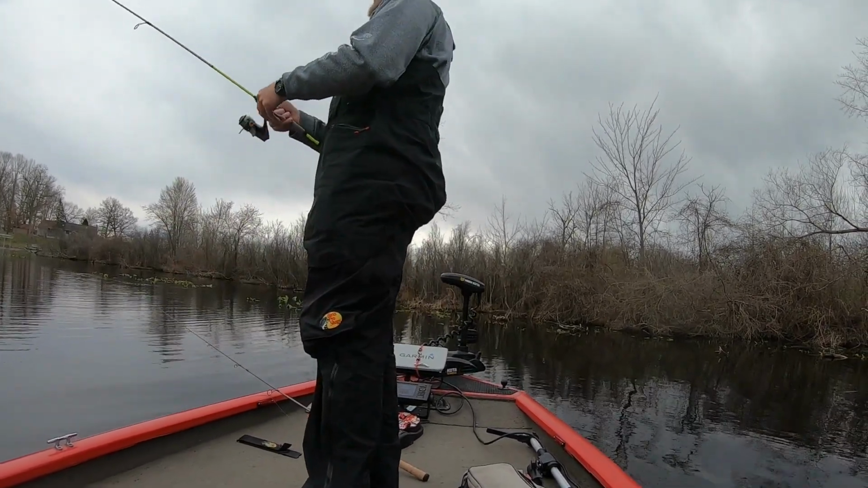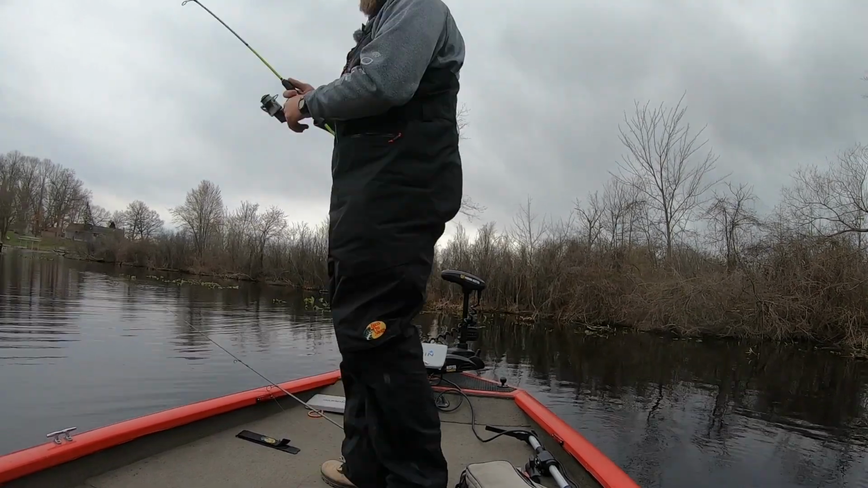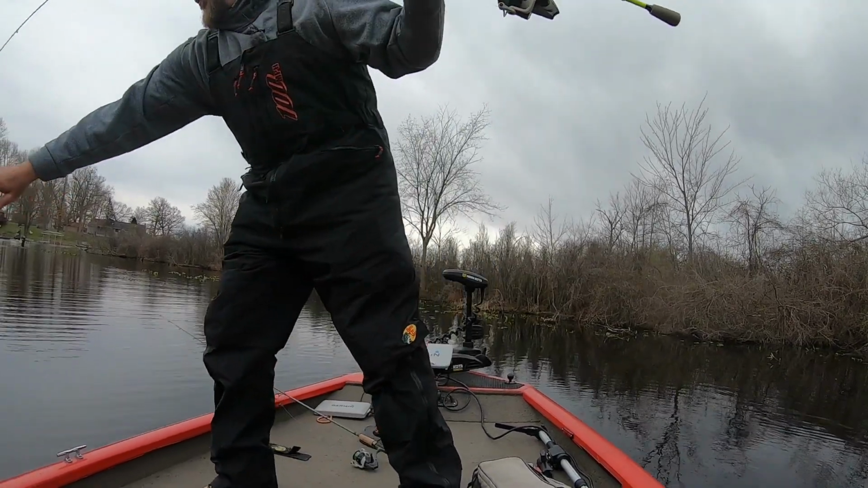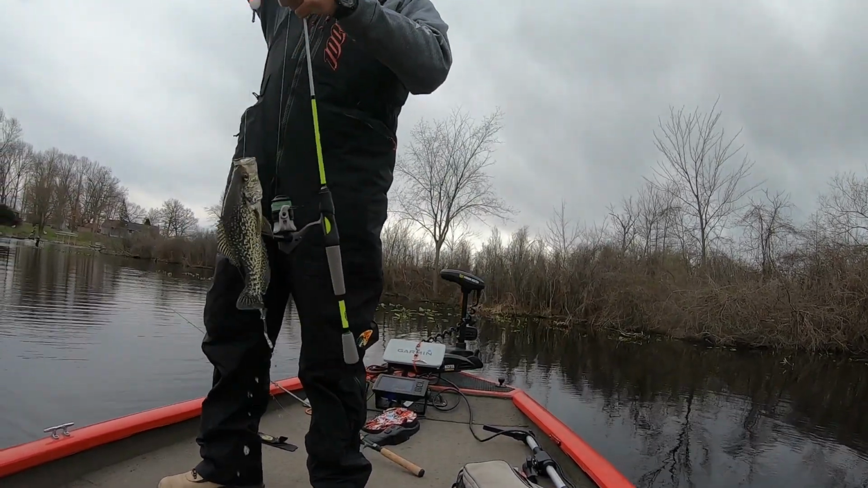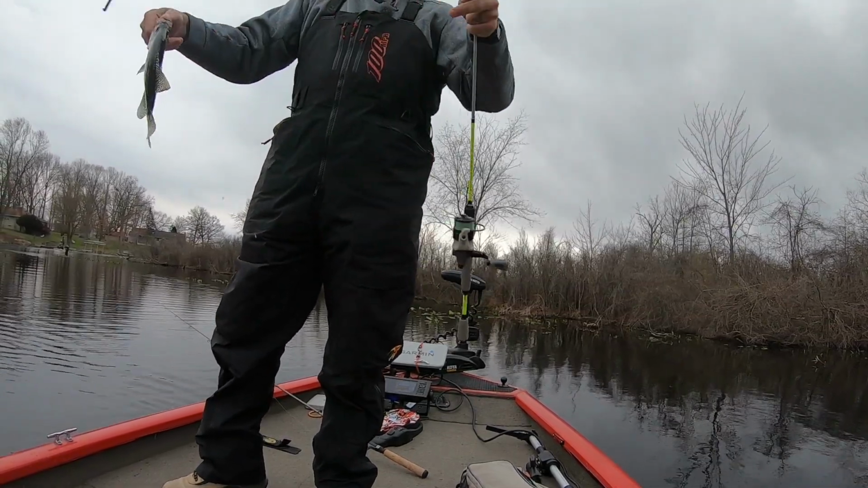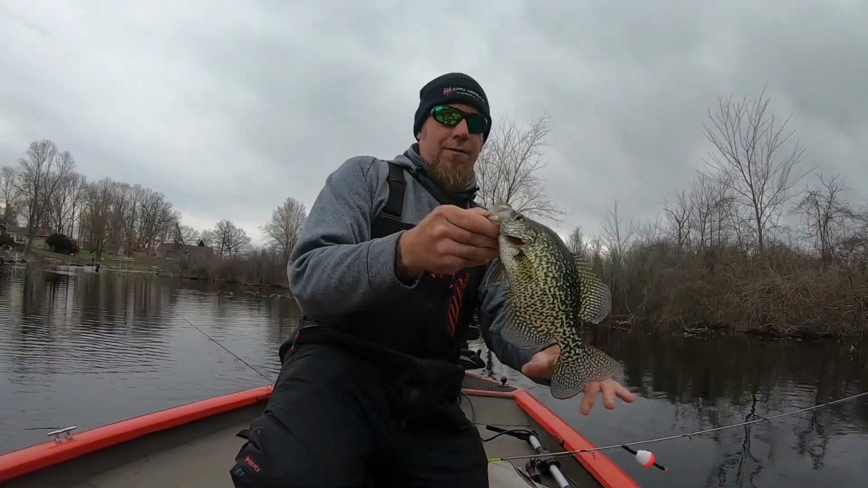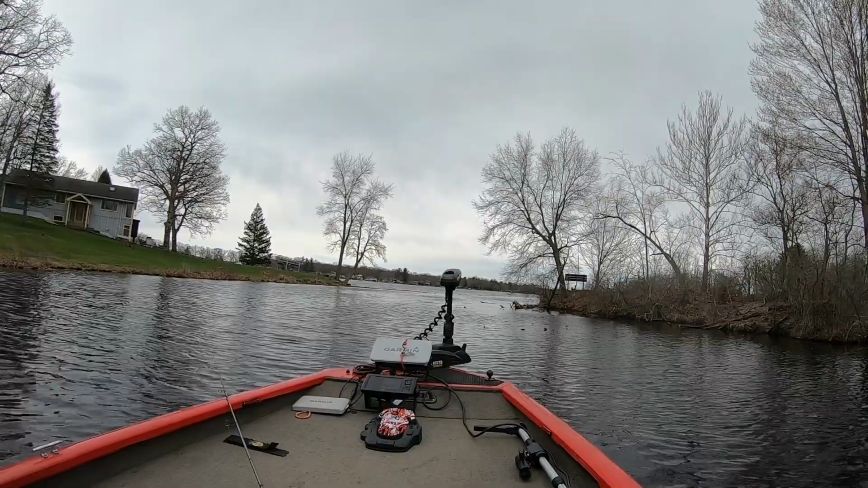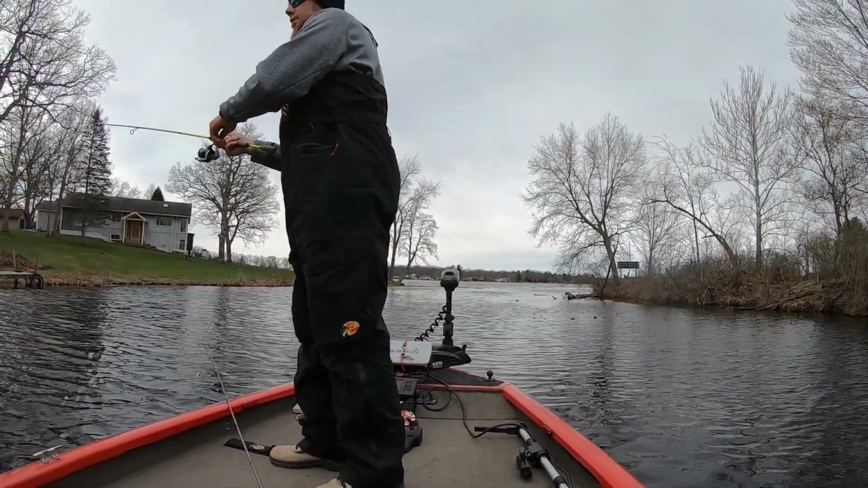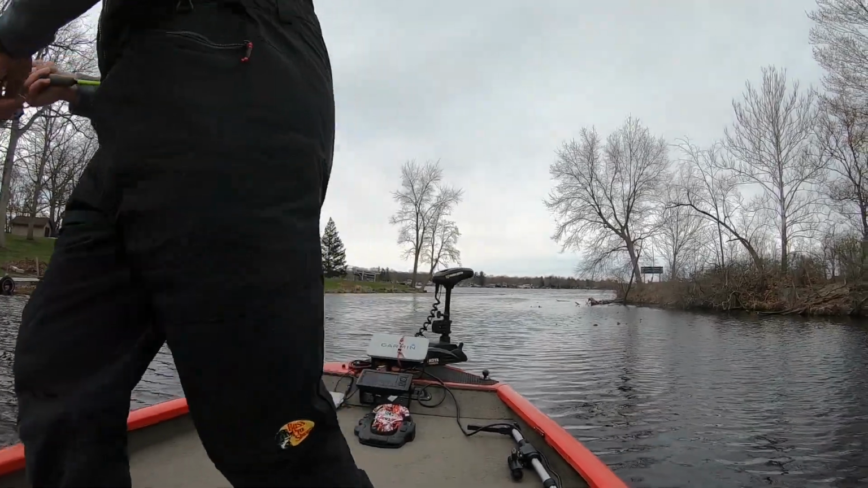There we go. Hey, we finally got us one. That's a good one too. That's what I'm talking about right there, folks. Now we got us one. I gotta sit out the back. The wind's blowing so hard. I hope this is a crappie. If it is, it's a really nice one. It's a nice crappie.